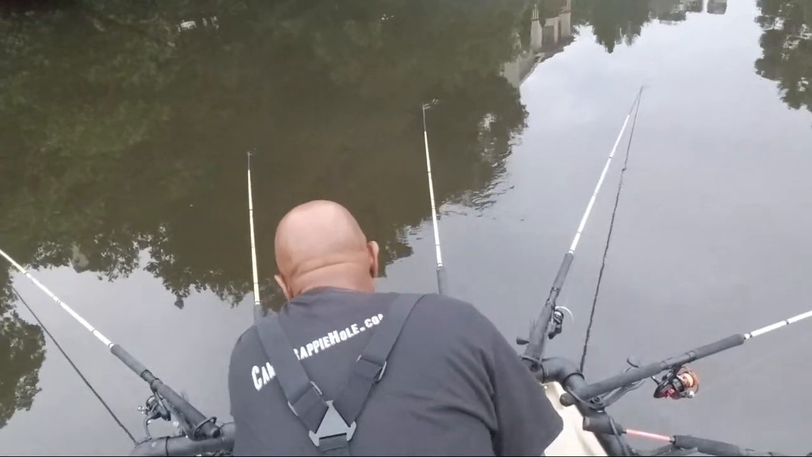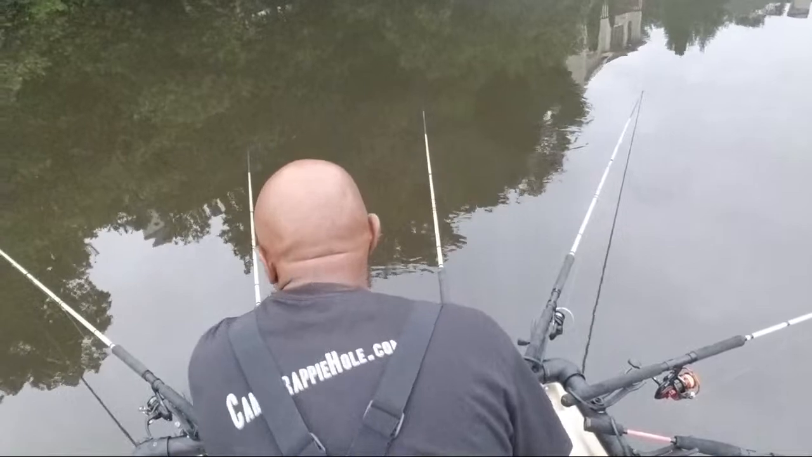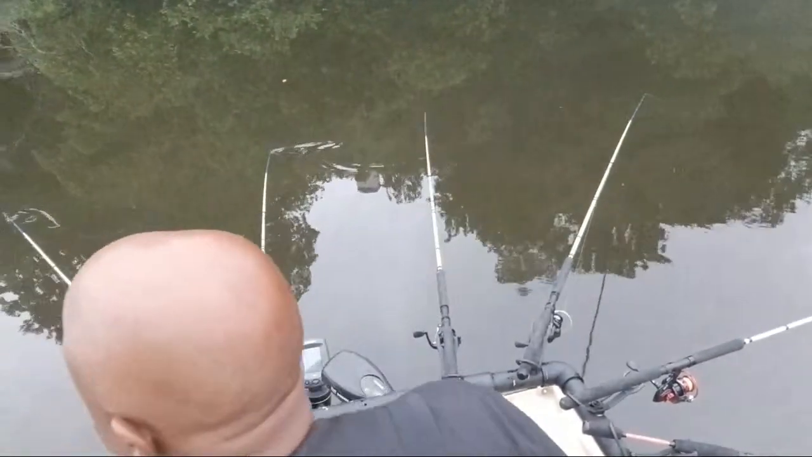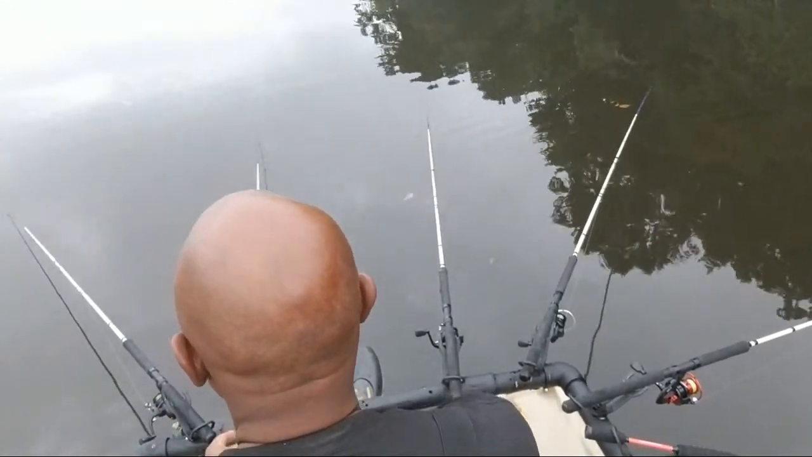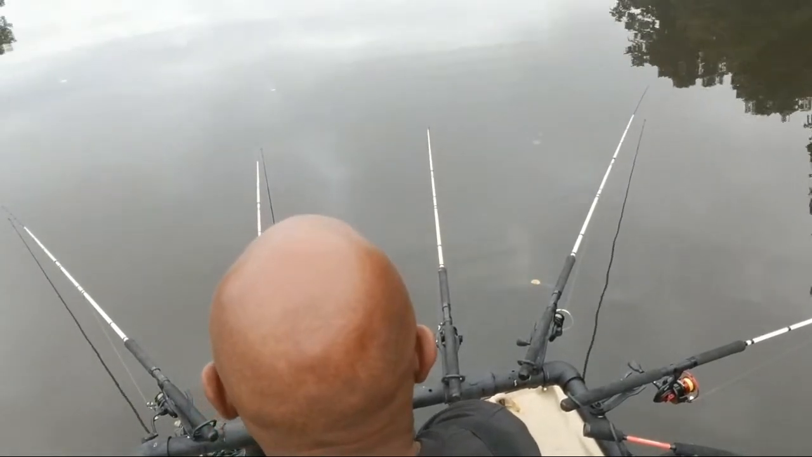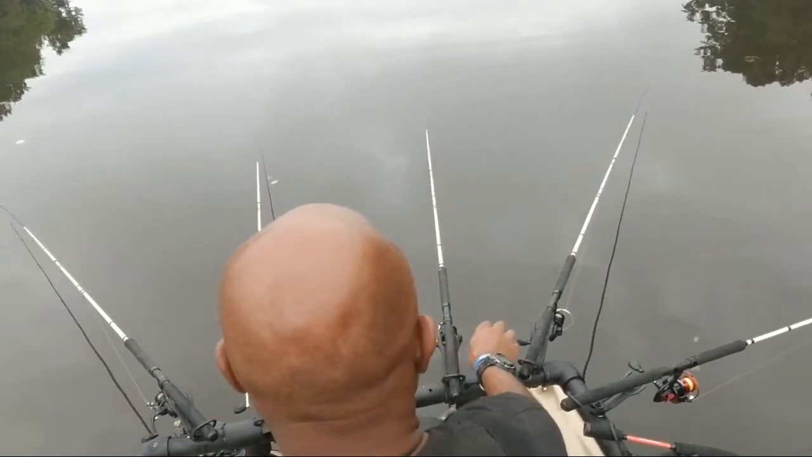Now I gotta turn my electronics on. When I spot this little spot right here, I'm gonna show it to you on the screen. This little spot right here always holds crappie. It's a tree stump that's down there. Been down there for a long time. It always holds crappie, but they're not big crappie. I'm gonna show it to you on the sonar when I run across it. I'm gonna pull it up out of there so you guys can see it. And watch, my pole's gonna find it first.